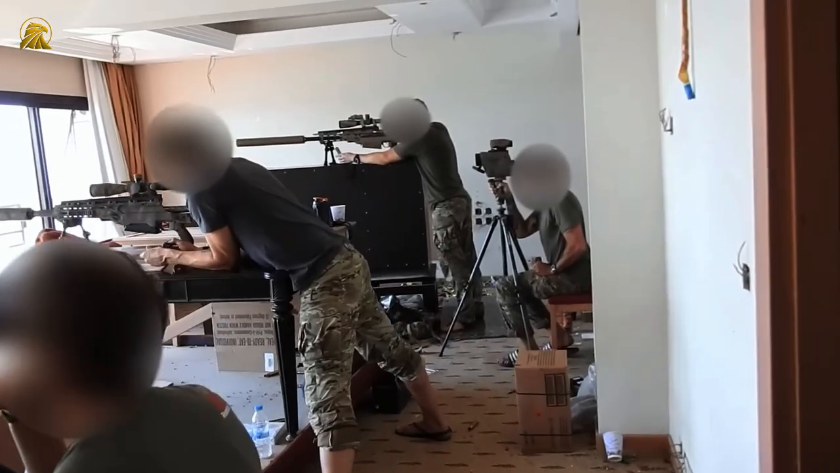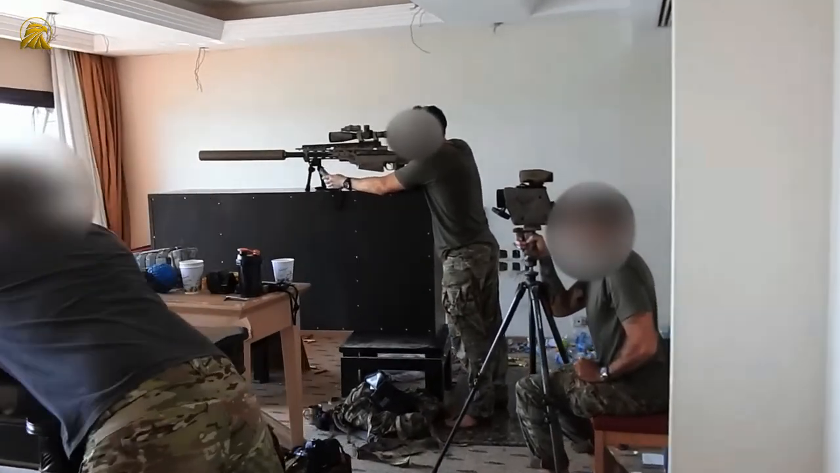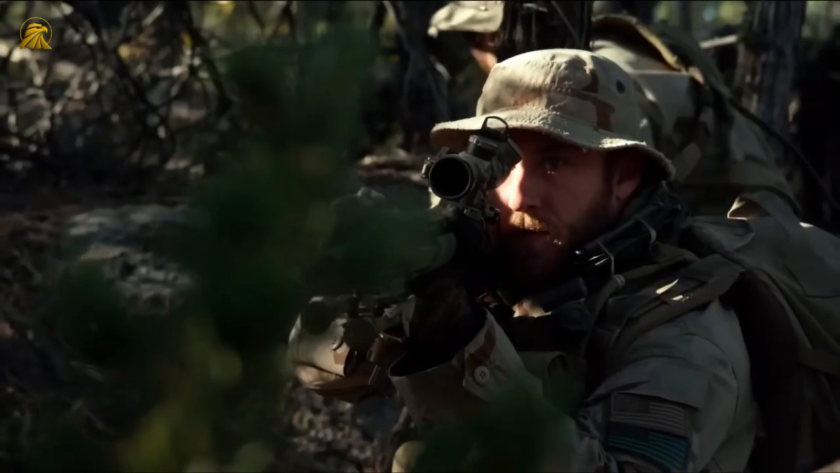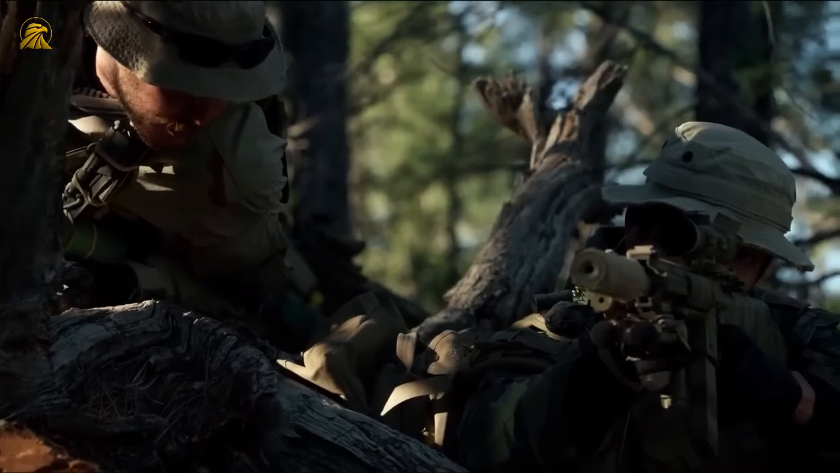The Security Service of Ukraine, known as the SBU, released in June 2025 some stunning footage showing their countermeasures in action. The videos show FPV drones chasing motorcycles at high speed across open fields, adjusting their trajectory in real time as the riders attempt desperate evasive maneuvers.